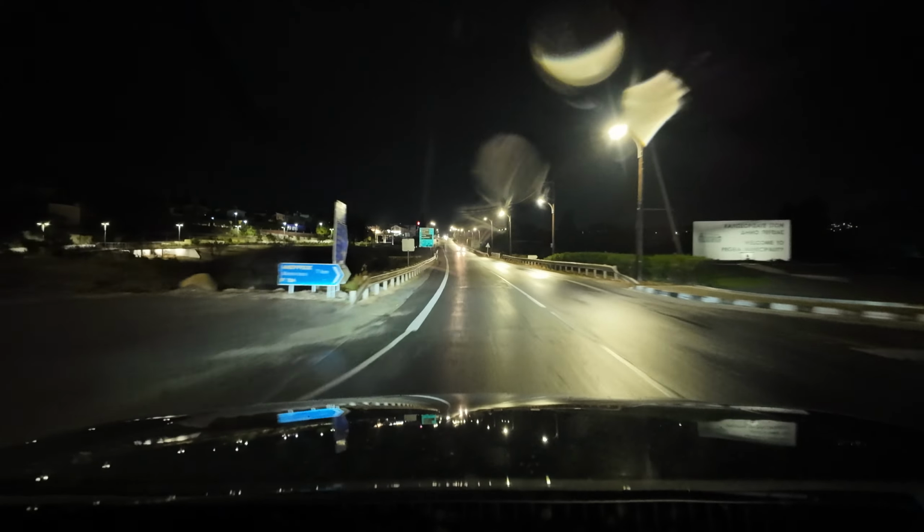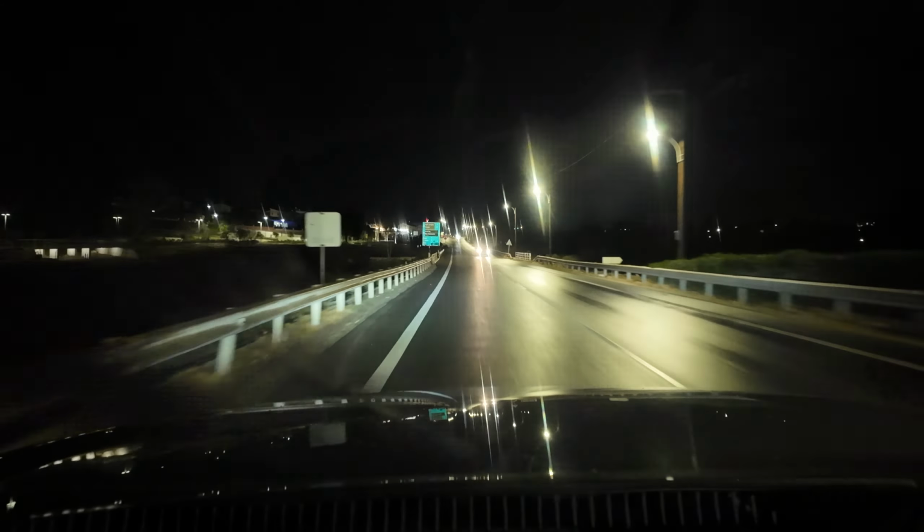Coral Bay is coming up on the left. If you take a right, you head into downtown Peyia.